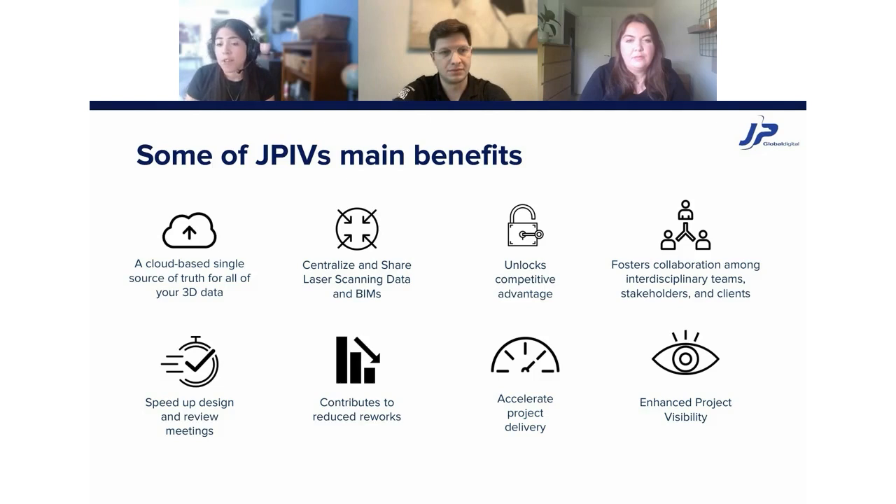It will foster collaboration among your teams, stakeholders, and clients. And for those who use it, it's a tool that will speed up your design and model review meetings. All of this will contribute to reduce rework. It will accelerate project delivery. And at the end of the day, it will enhance project visibility.